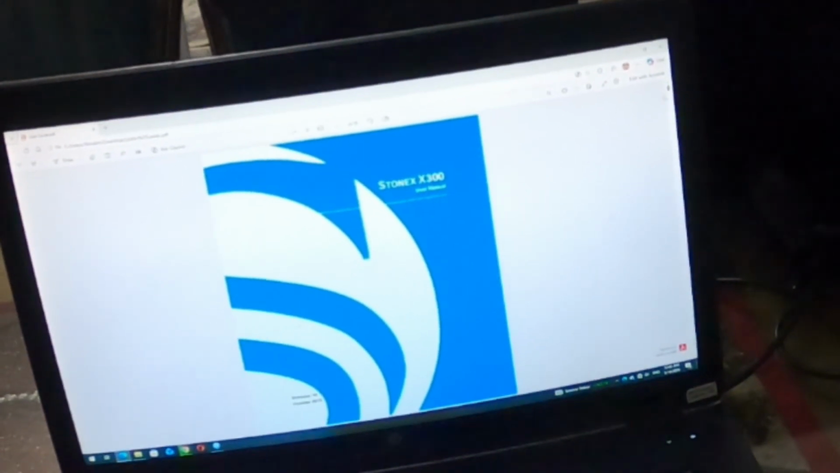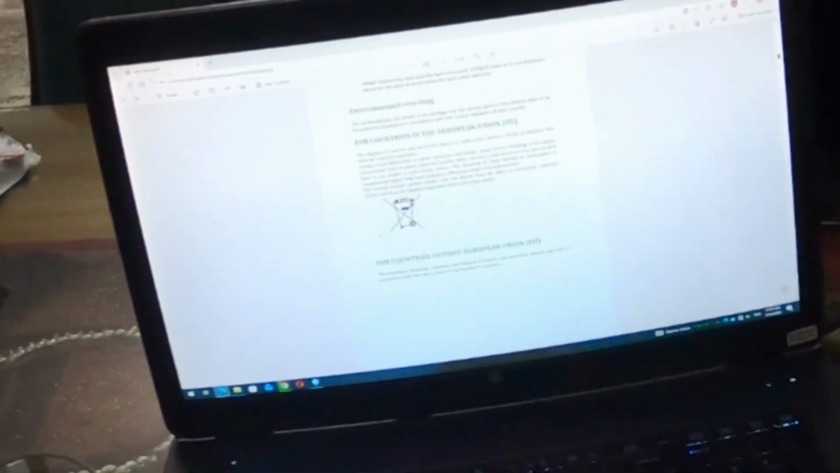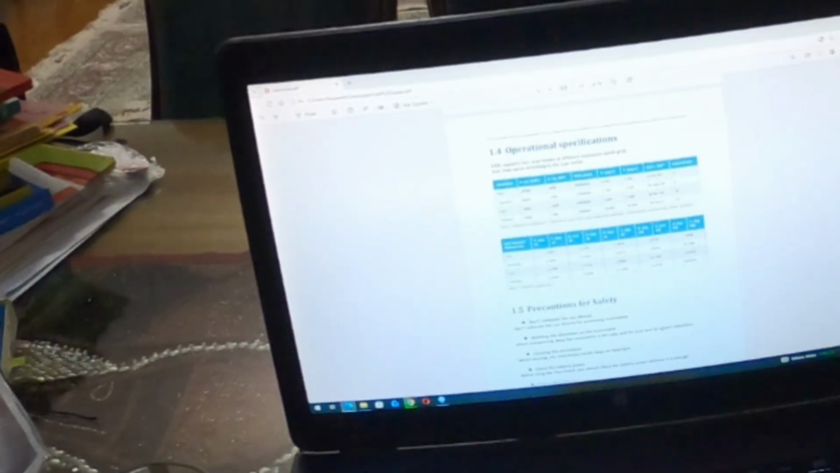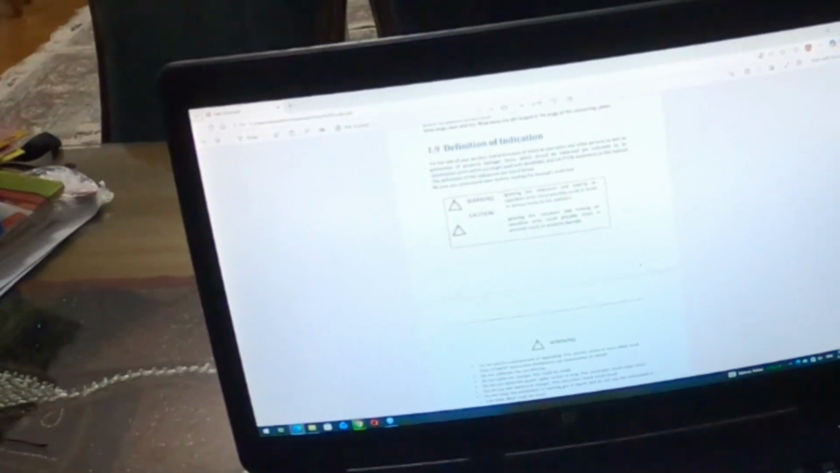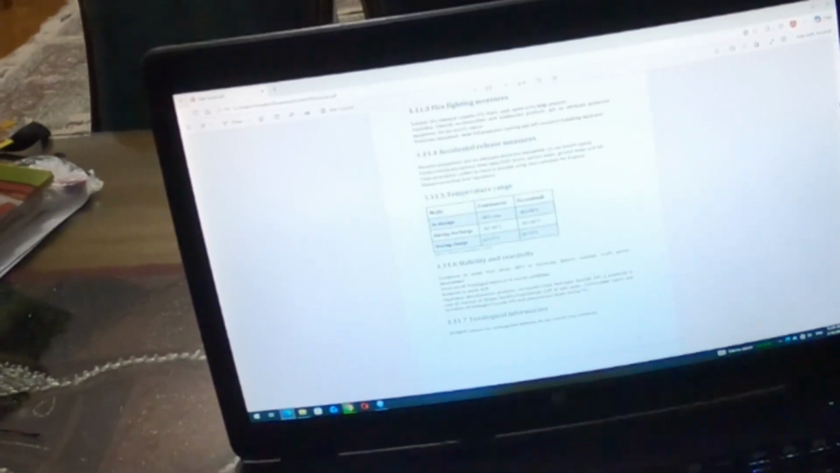So this is the user guide of the application that you can see. It's already on the hard disk of the X300, and you can see a lot of information in this file. It's around, if I'm not mistaken, 79 pages with detailed information.